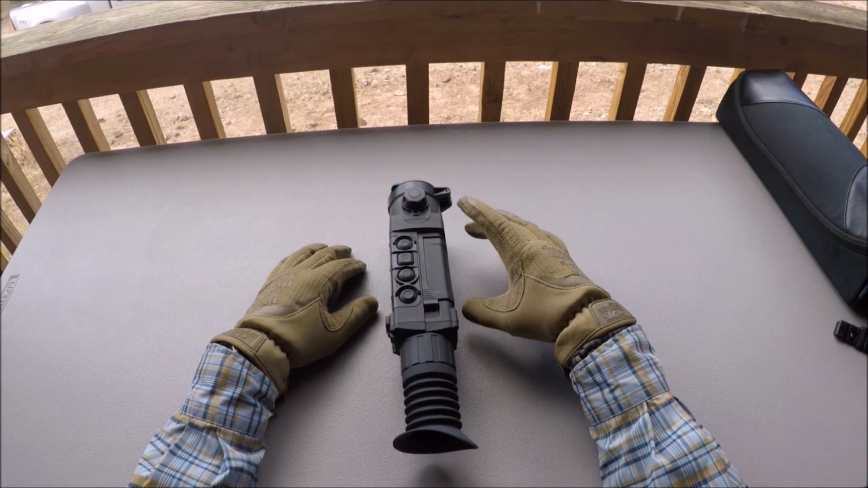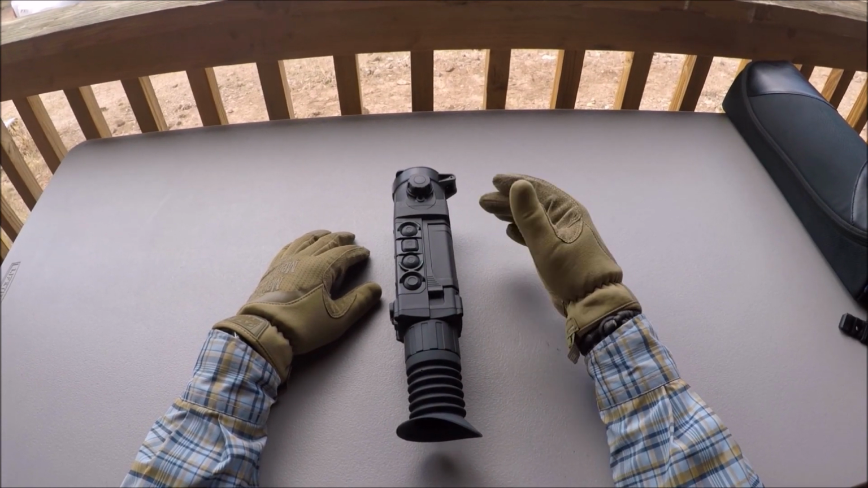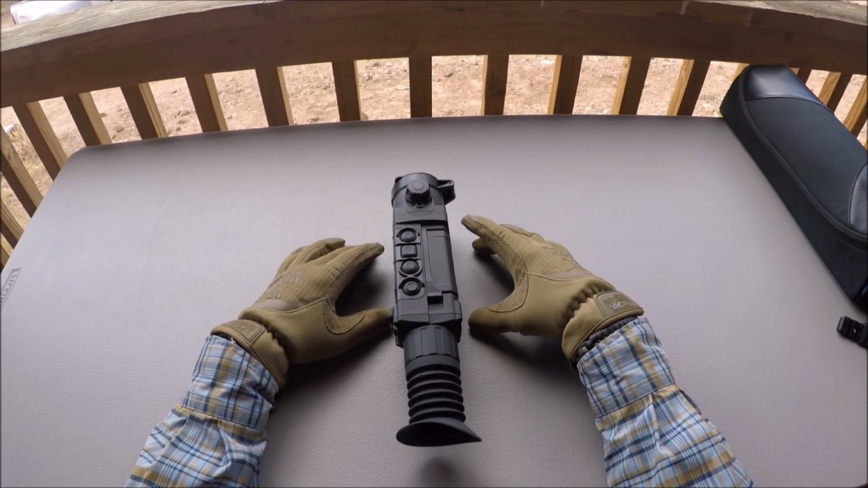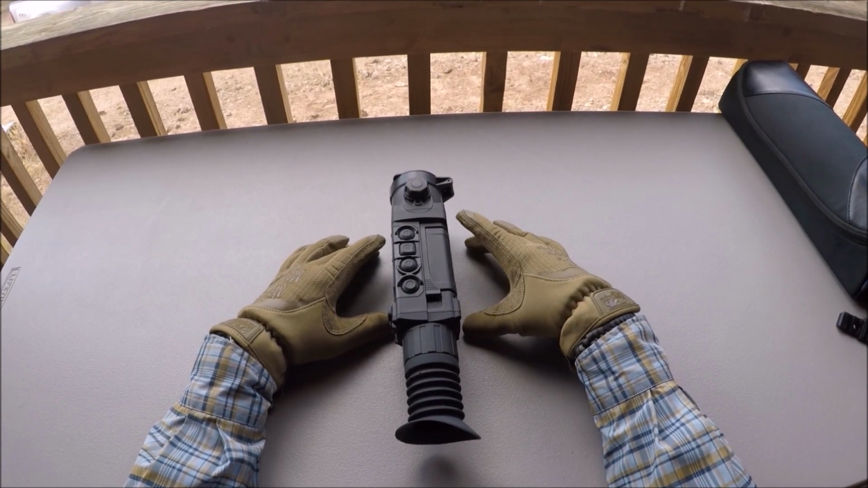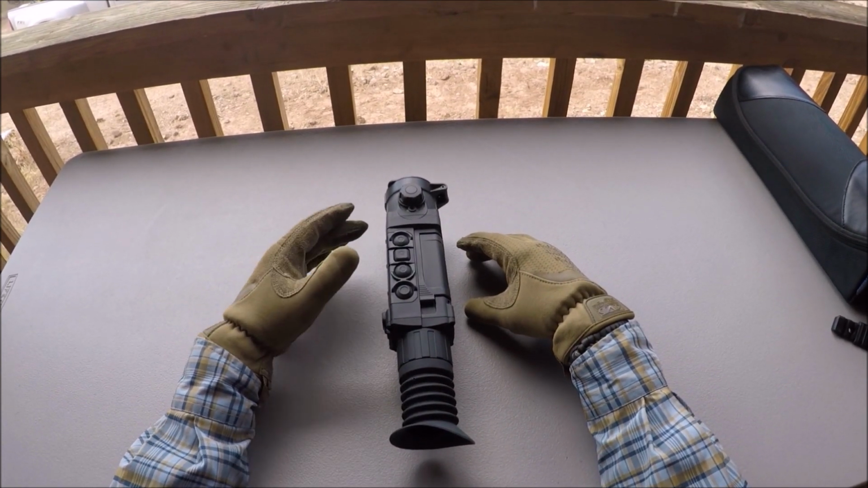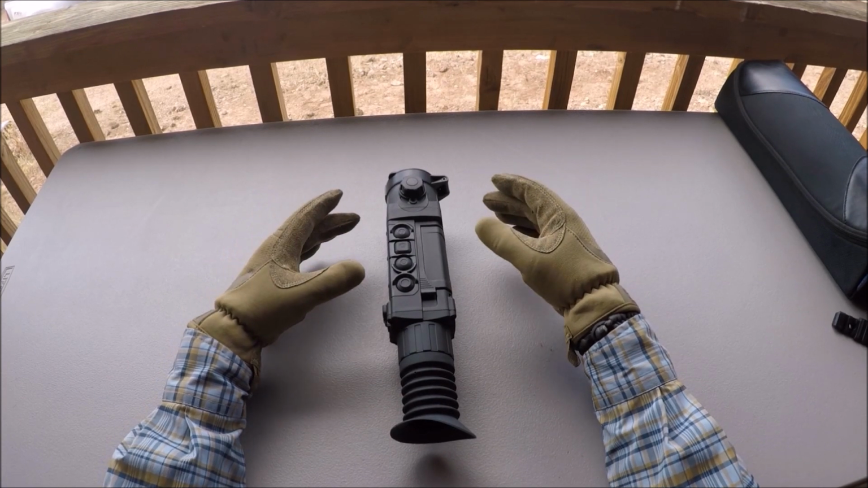So the first thing was we wanted to be in the $3,000 or less price range, and that was the number one thing for us. The next thing was resolution. In that price range, we wanted the best resolution available, so that if you see something out there, you can clearly identify what it is. Plus, a better resolution device makes it more enjoyable to use, so you'll use your device more. Then the third thing was the ability to record video and take photos, not just for the channel, but just for ourselves. It's a lot of fun to do that.